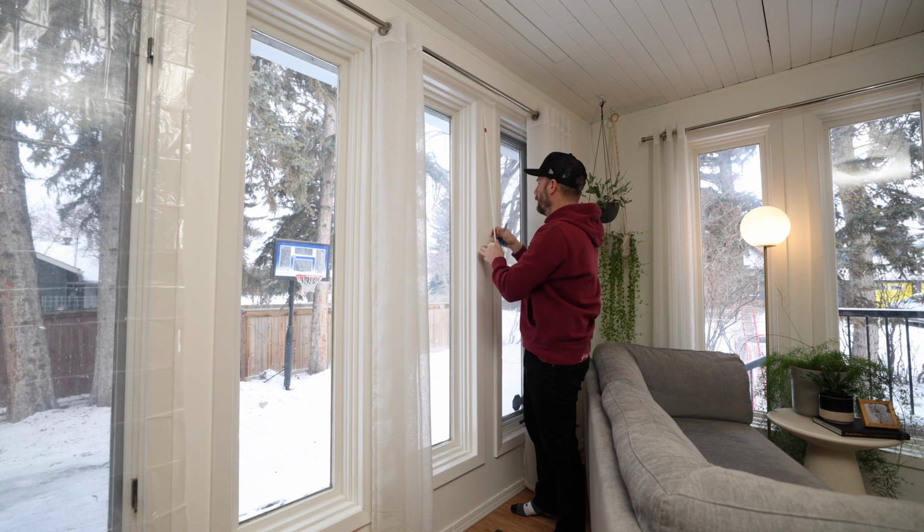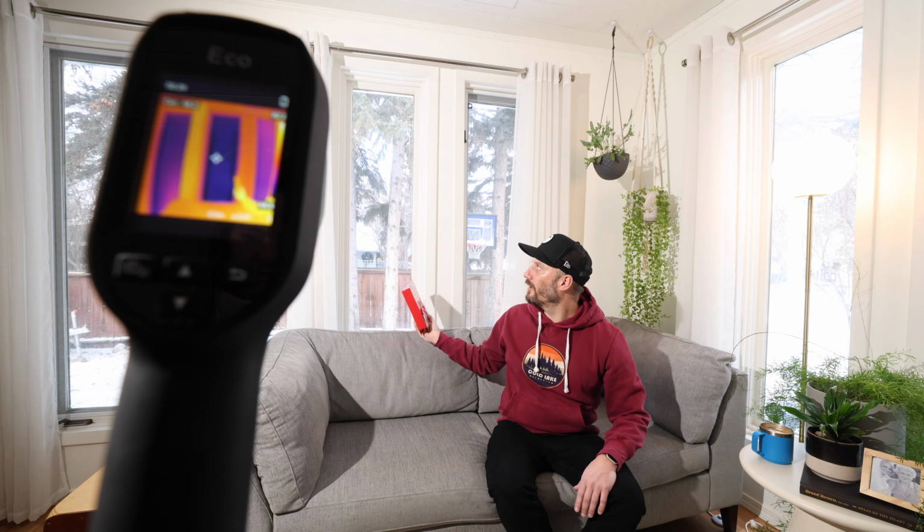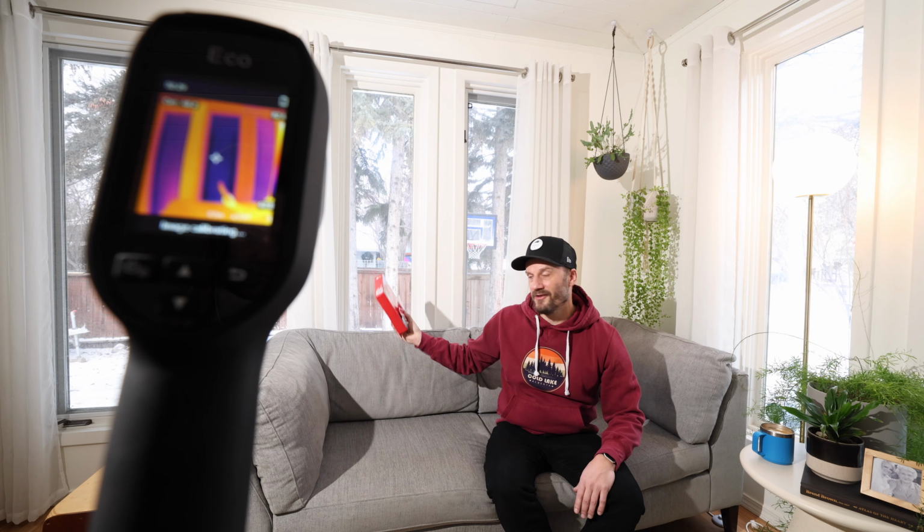So what I'm gonna do, I'm gonna move this furniture around a little bit. I'm gonna take this kit, I'm gonna throw the insulation onto one of these windows, and then we're gonna see what the difference is.